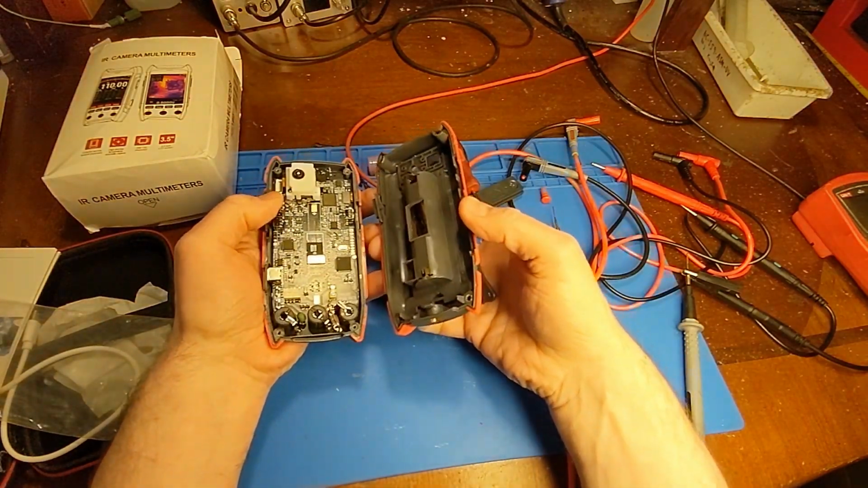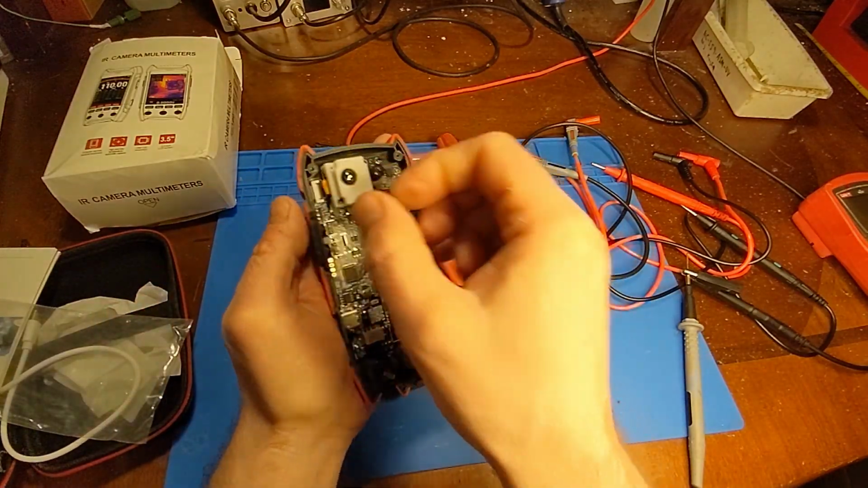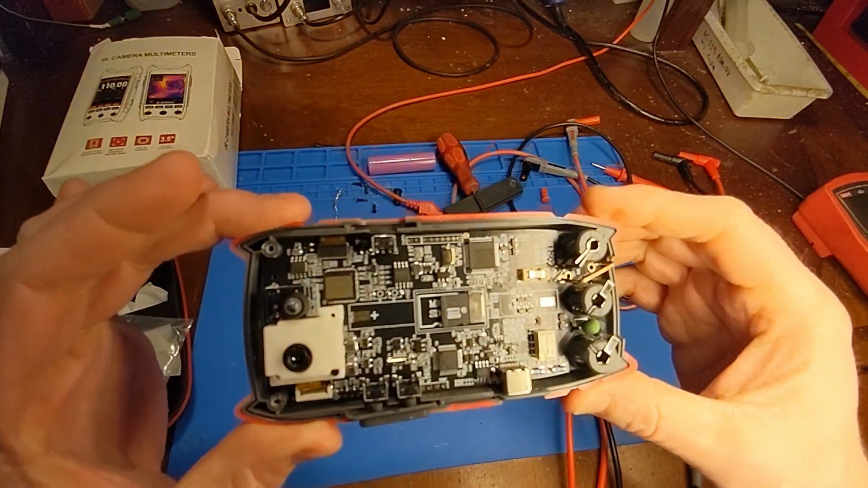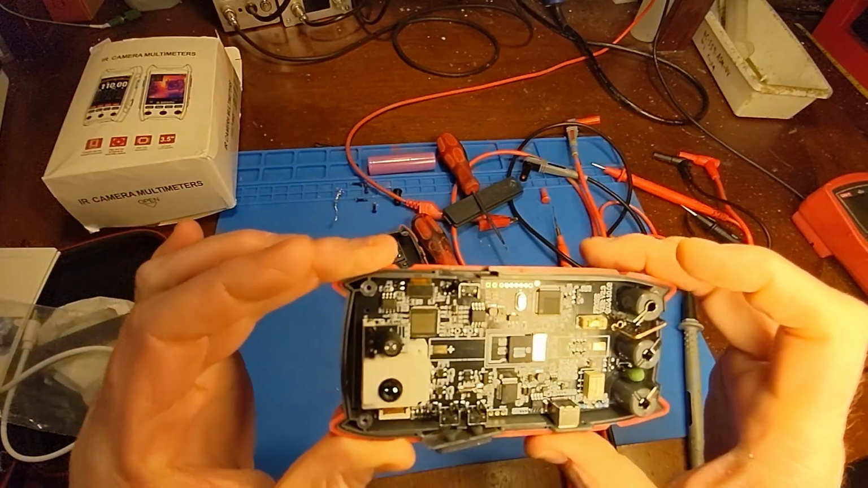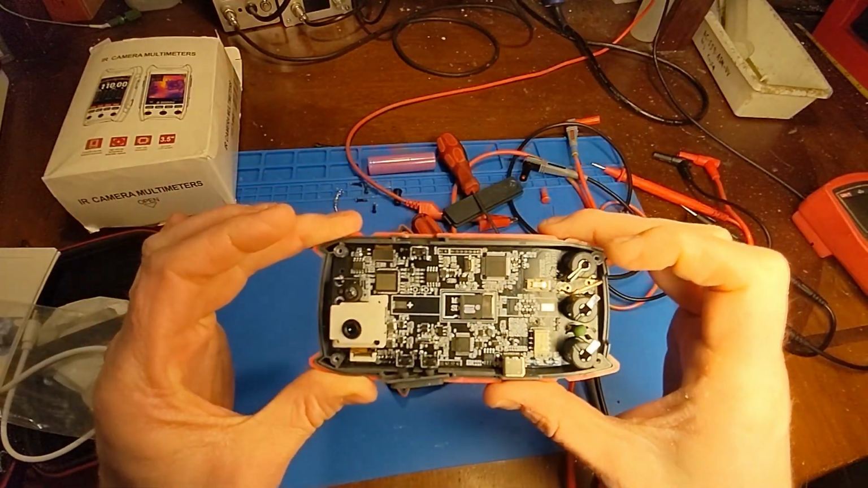Ooh, and there we go. We are in. And they did grind off the part numbers on, you know what? I can kind of faintly see a part number on that chip. They left the part number on this one.